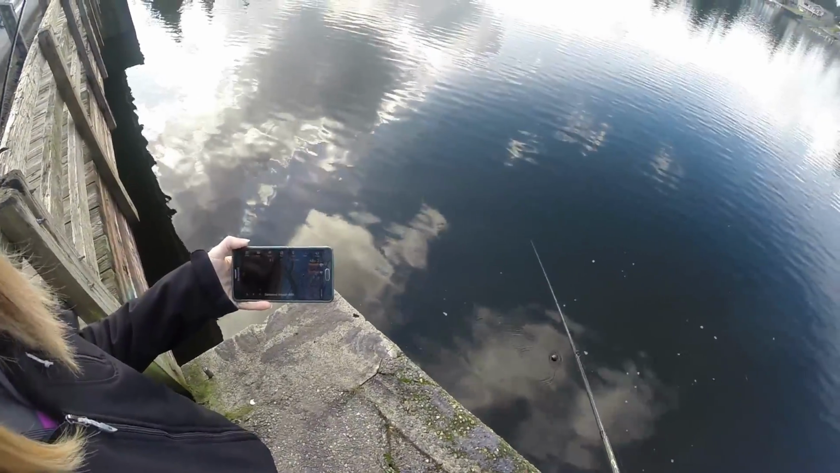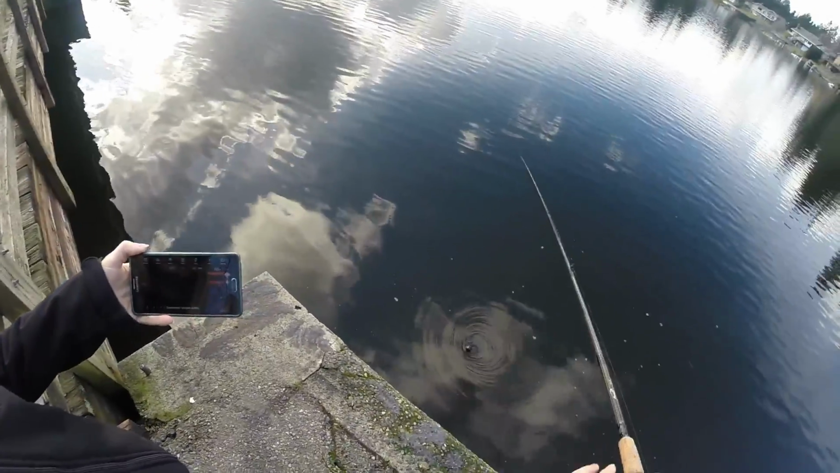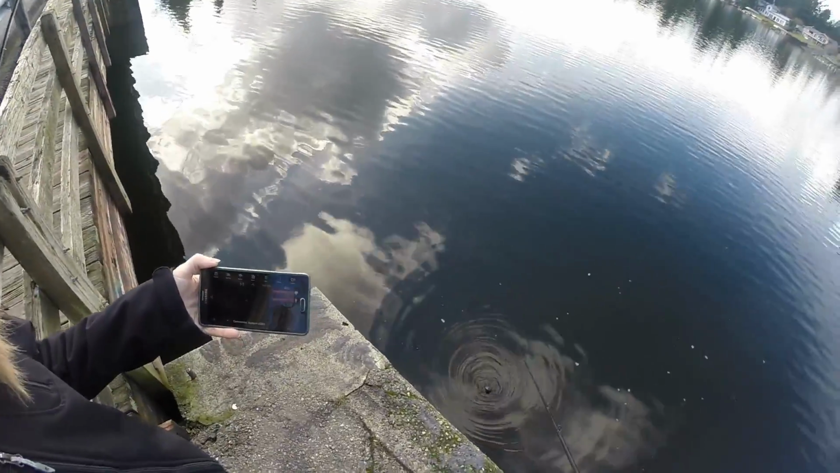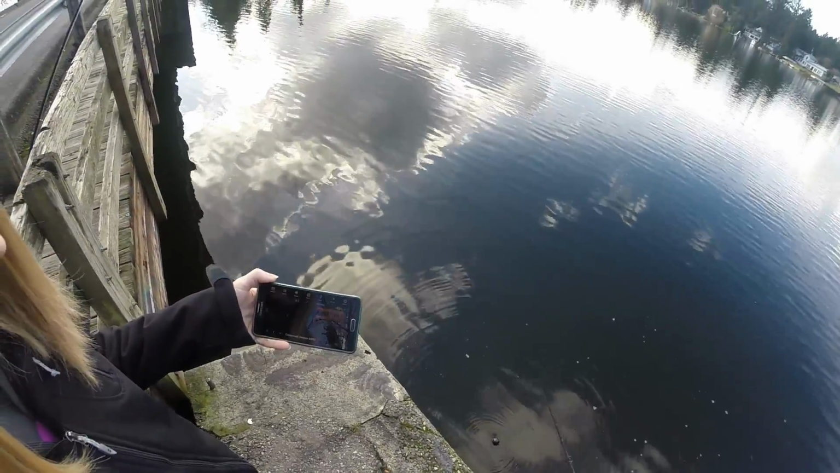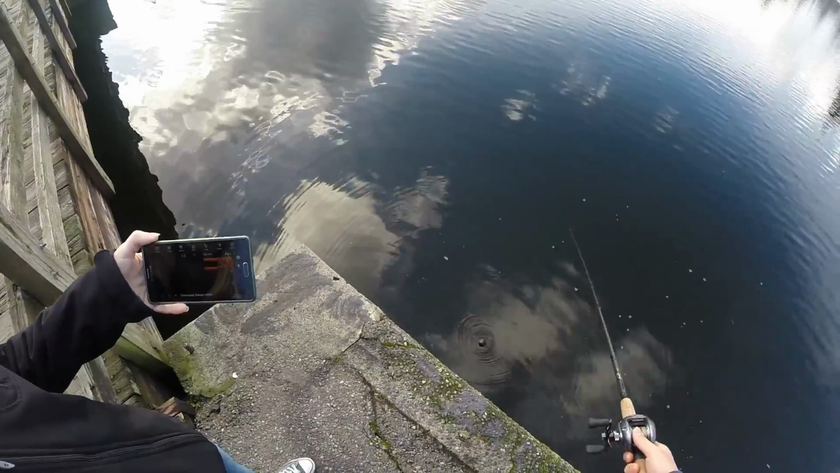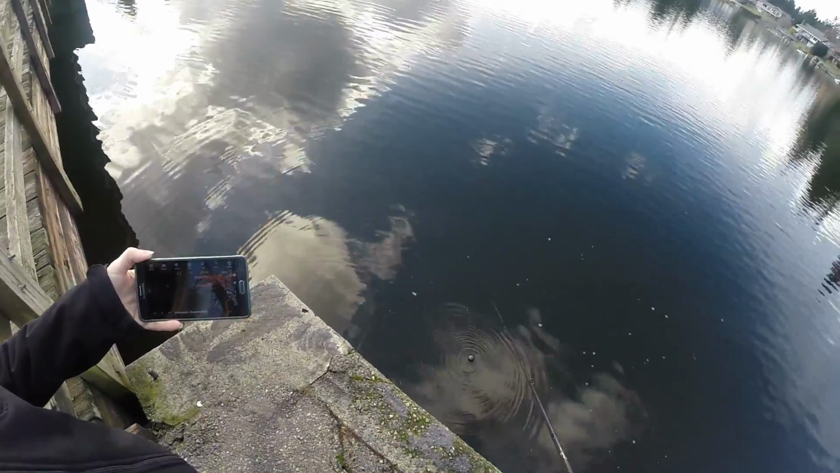Alright guys, so we actually cast it outside of the range and it disconnected from the Deeper, and this is my first time using the app. After a little bit of troubleshooting, what you end up having to do is go into your Bluetooth settings and unpair it, and then you turn your Bluetooth on and off, and then you put the Deeper into water like this so that it powers on, and then you have to repair it to your phone.